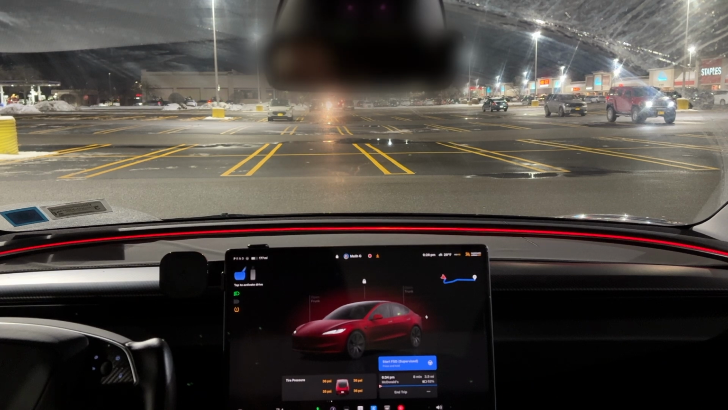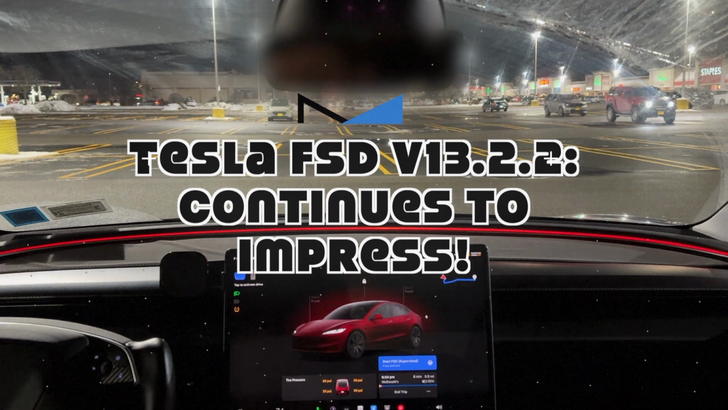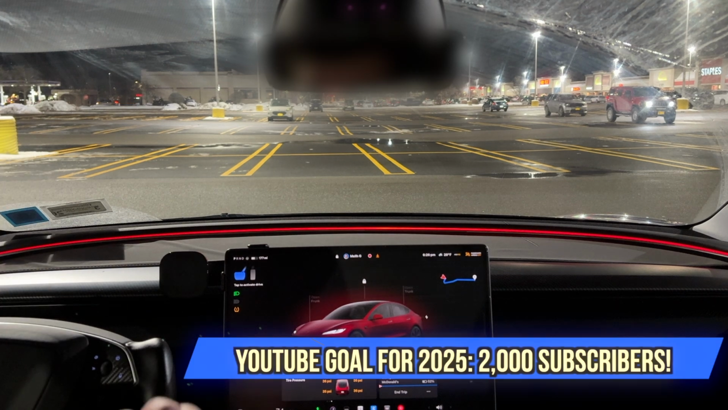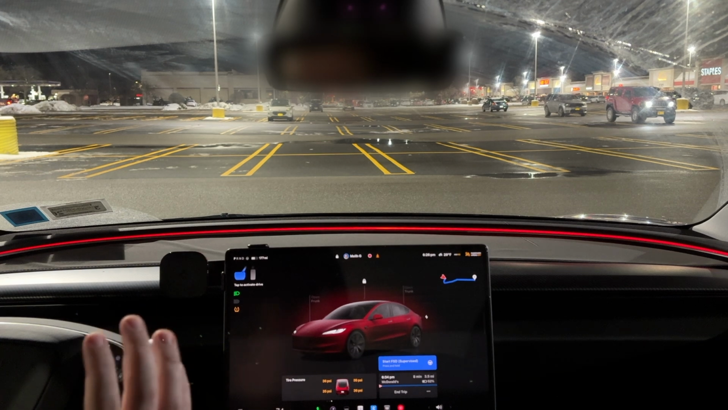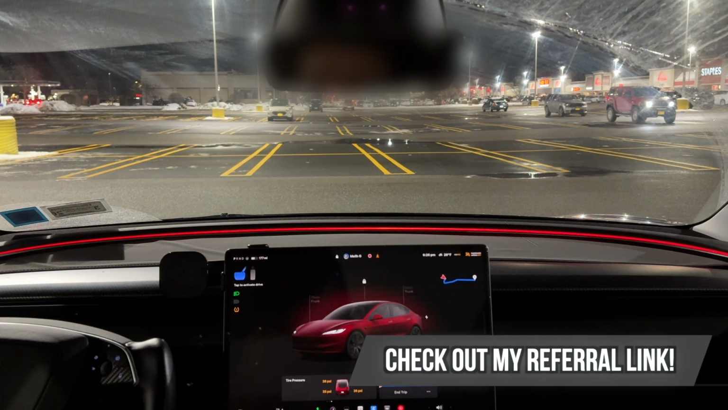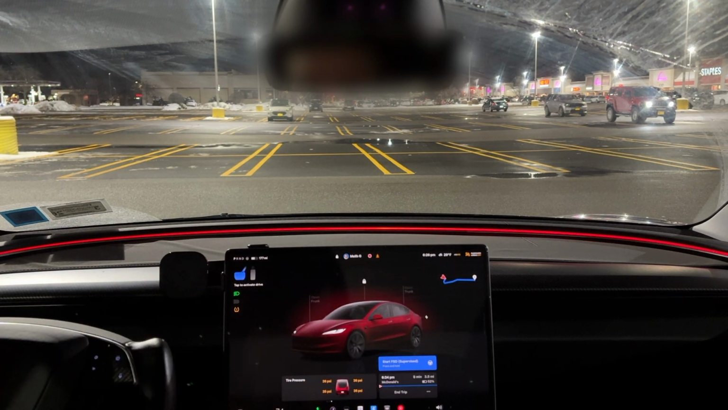So I got Tesla's full self-driving version 13.2.2 on the 2024 Tesla Model 3. Version 13 is a huge game changer. But with this update, there's one thing I want to show you guys that's also integrated into this that kind of helps when I'm just driving on a normal basis, and then I'll get to the full self-driving.